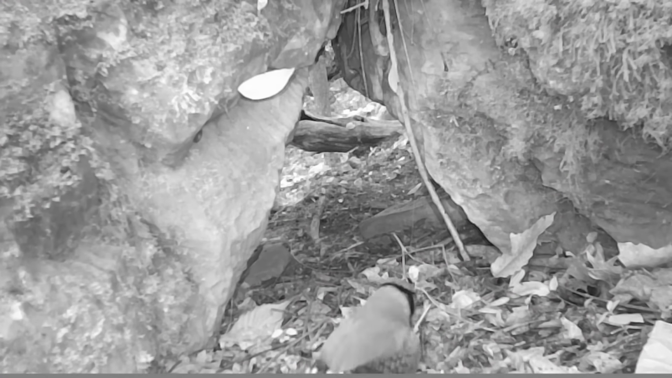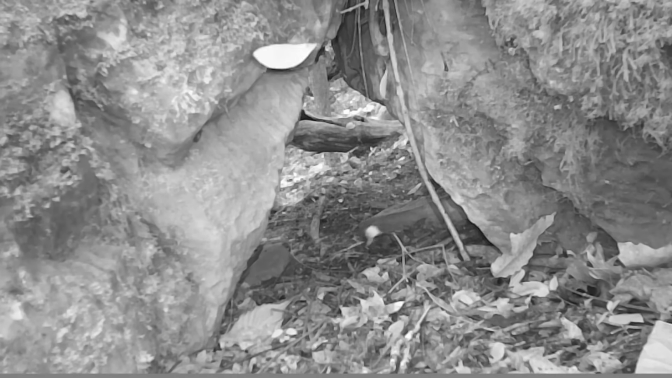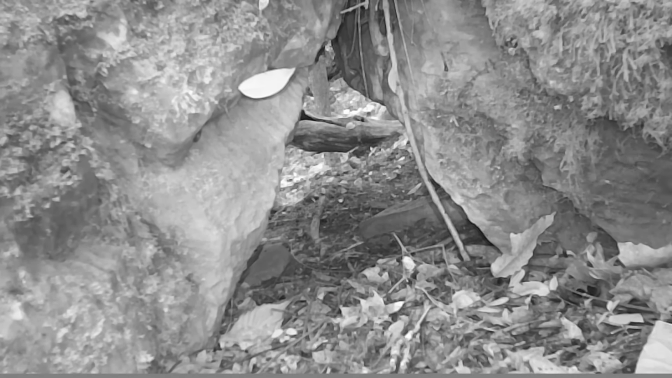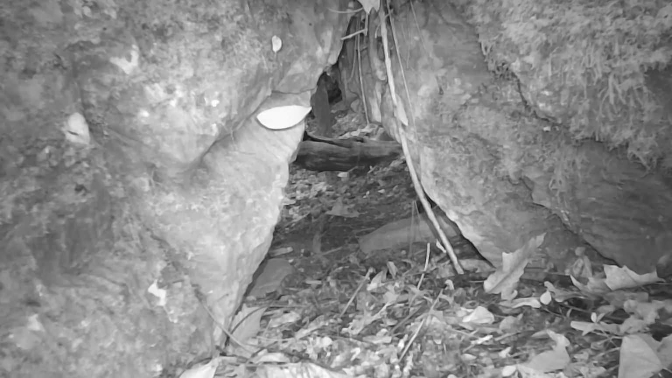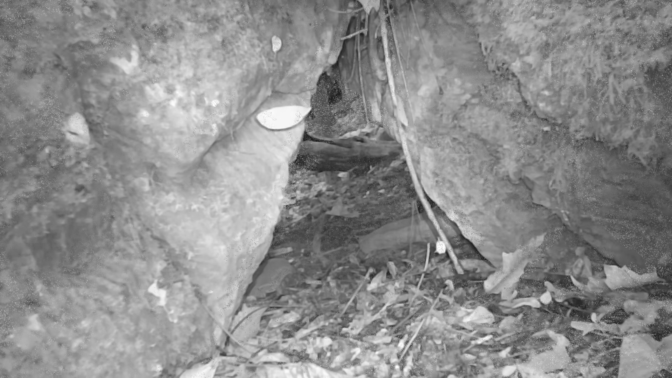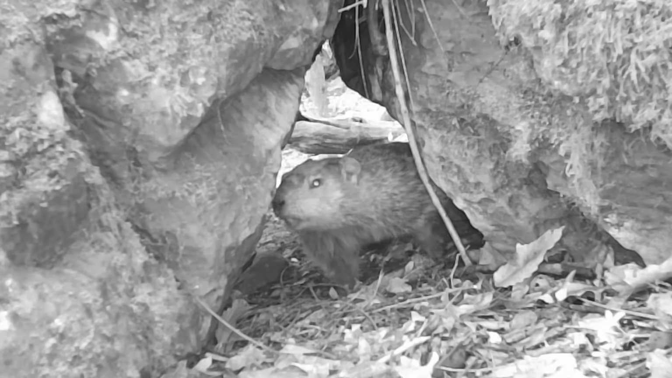And at the back door, there's a little blue jay. And there's a deer passing through. How it got through them big rocks, I don't know. I barely can get in there for the camera. And the young groundhogs use it too.